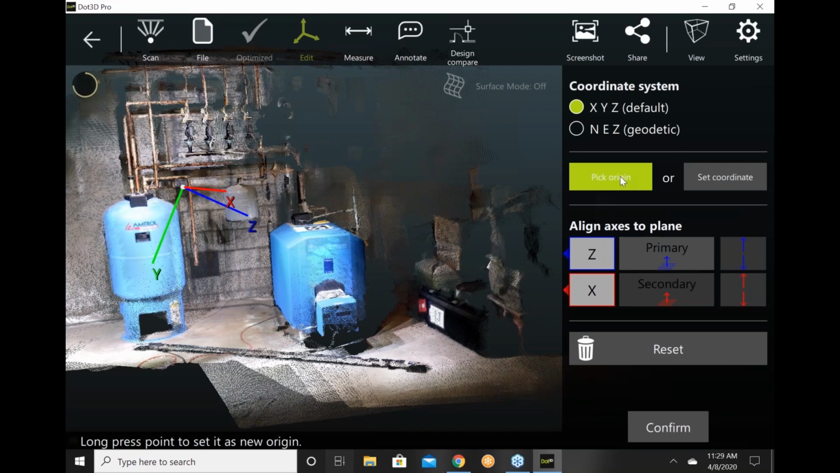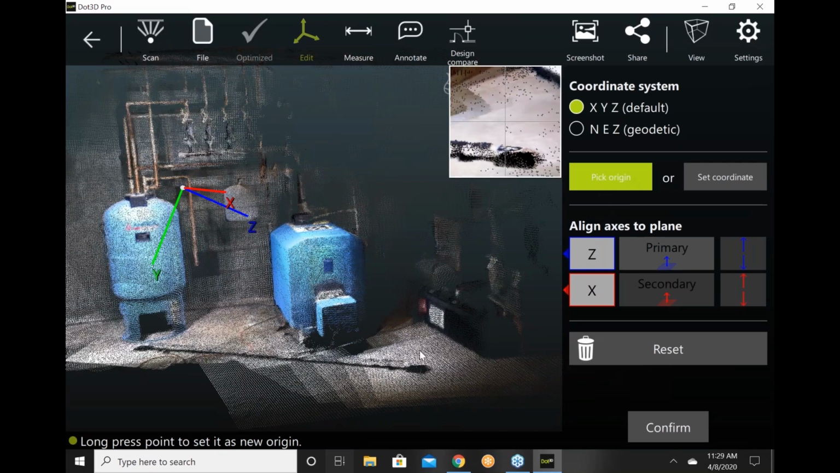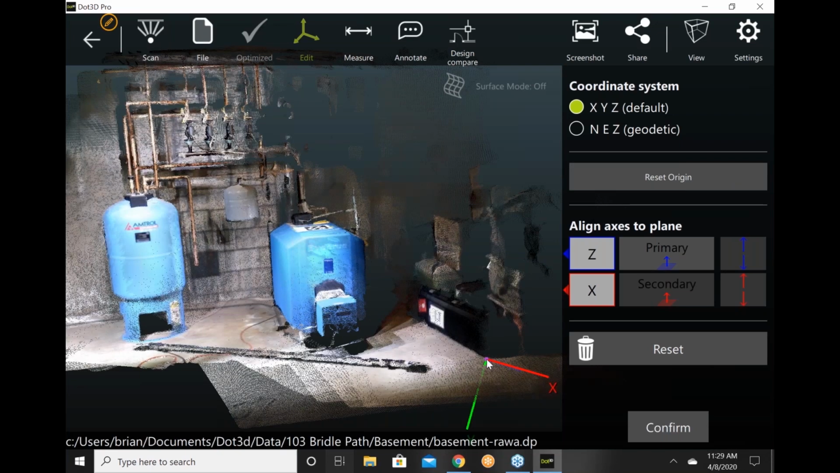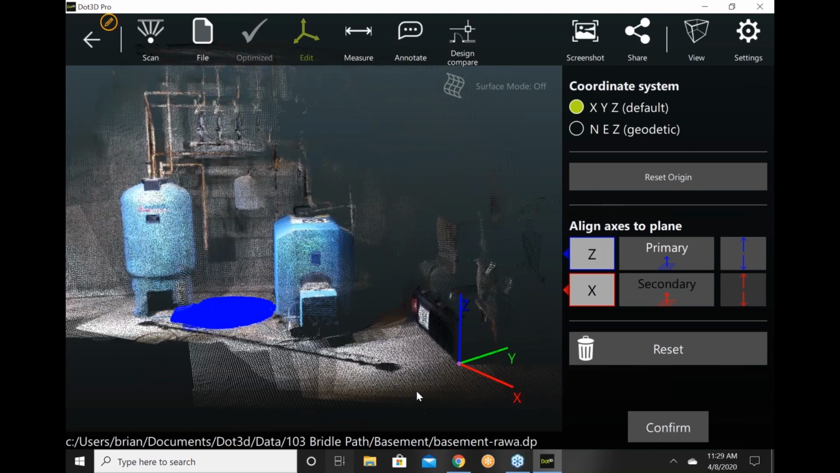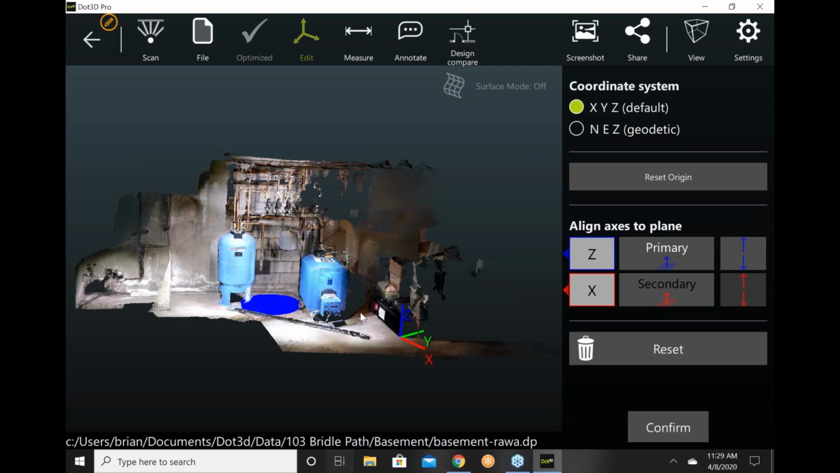I'm going to bypass that and just pick an origin point, and I'm going to set the origin here. And I've got this little magnifying glass in the upper right-hand corner that allows me a pretty fine pick of where I'm going to put that point. I'm going to put it right next to that case. And then we have to set 2 planes. Well, I'm going to set Z perpendicular to the floor, and it will create a vector and set Z perpendicular to the floor.